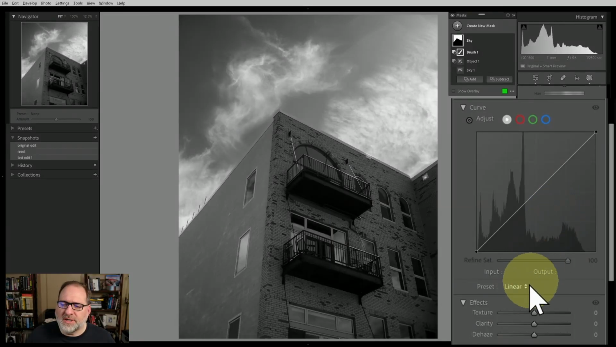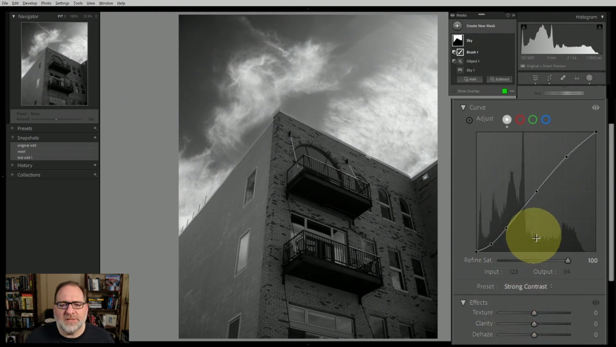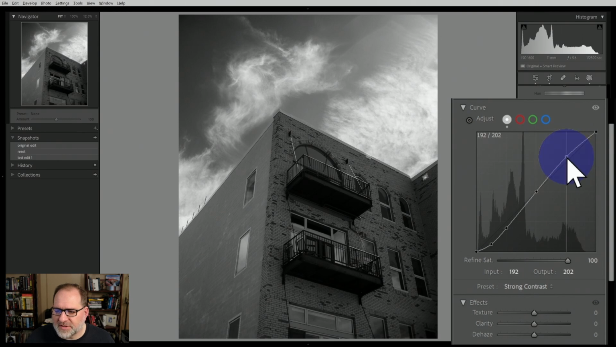So what I'm going to do is start with a preset, this strong contrast preset, but I'm going to make some adjustments. So I will grab these dots, and you can see when my cursor turns to the big up and down arrow, that's when I'm grabbing one of these dots. If you look behind the tone curve, you can see this graph in the background, kind of like the histogram, that represents the intensity of each tone. And this is going to help me to identify where I want to place these dots. So for example, I'm going to take this dot, keep it where it is, but increase it slightly.